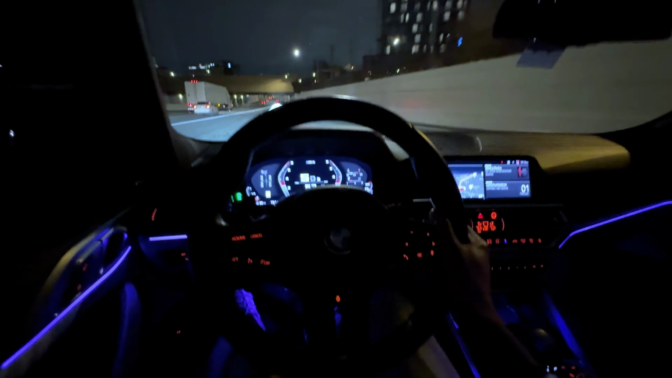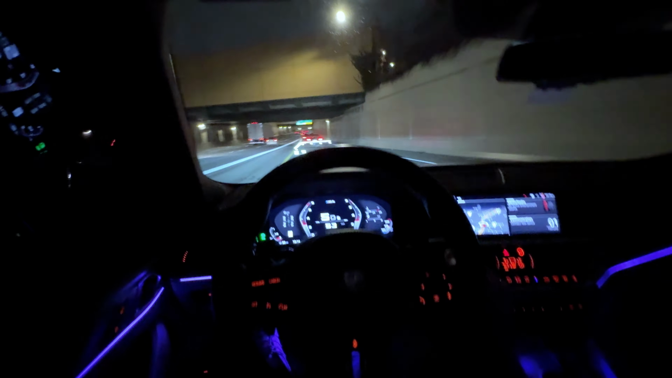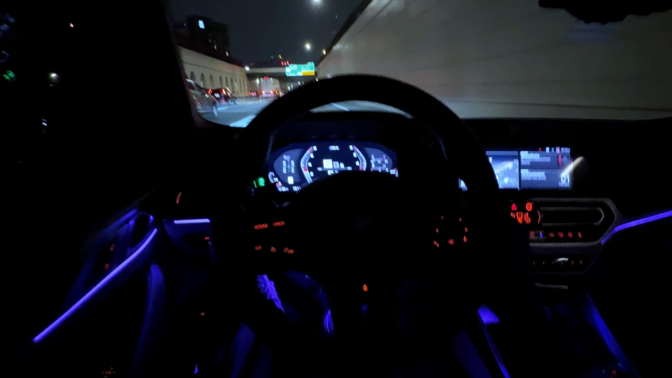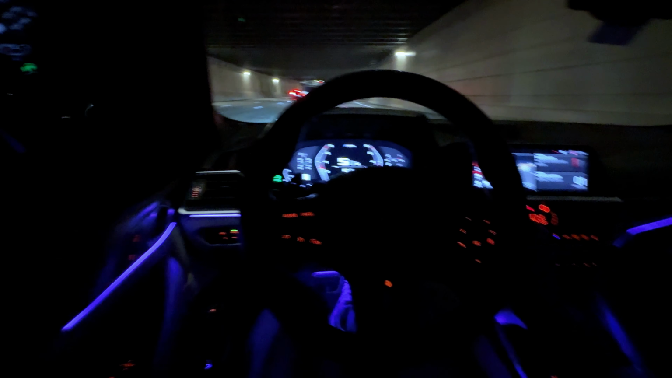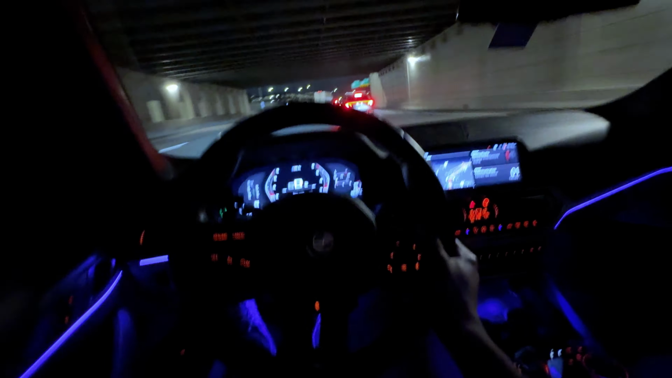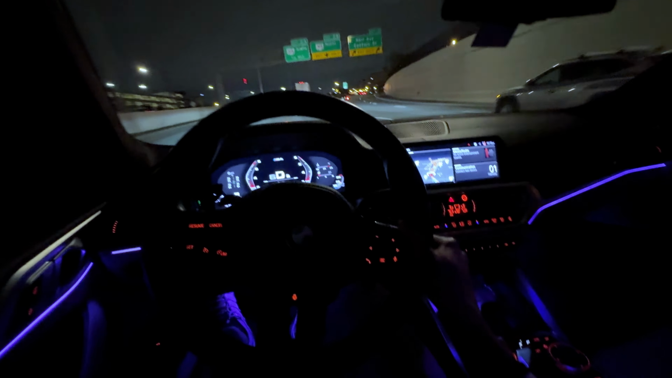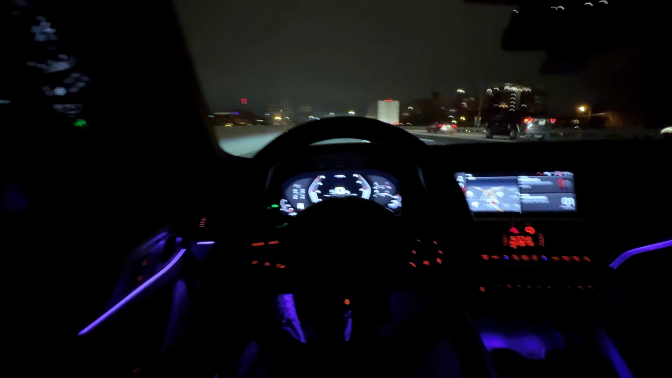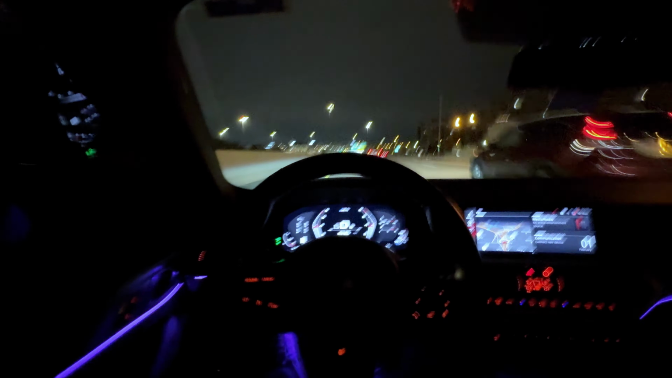The weather is decent actually for it being winter, but even in excellent weather conditions, I still wouldn't be able to hook. So what's the point? Is what I'm trying to say. There's no reason for me to even run the car on full E. But yeah, sheesh.